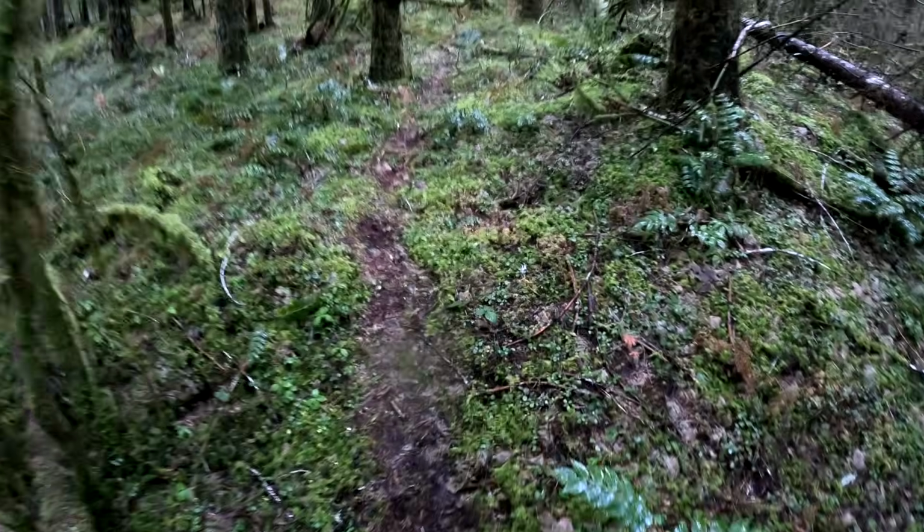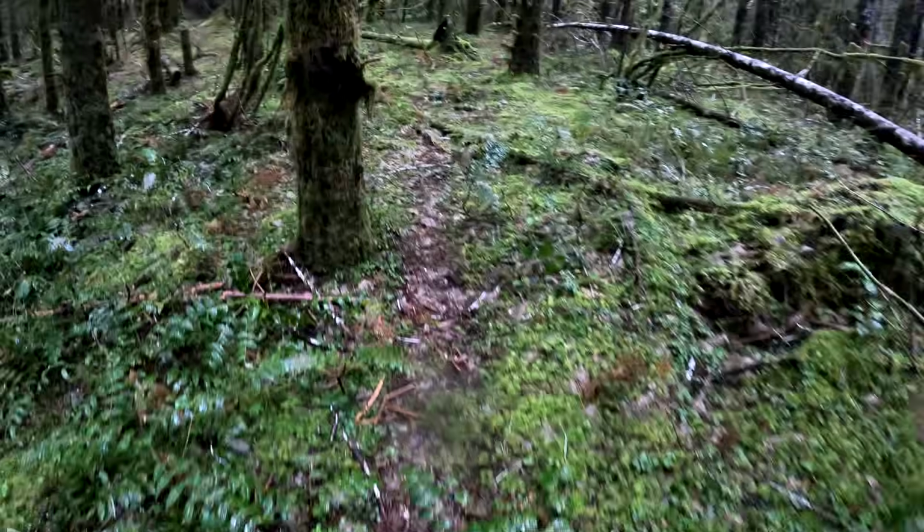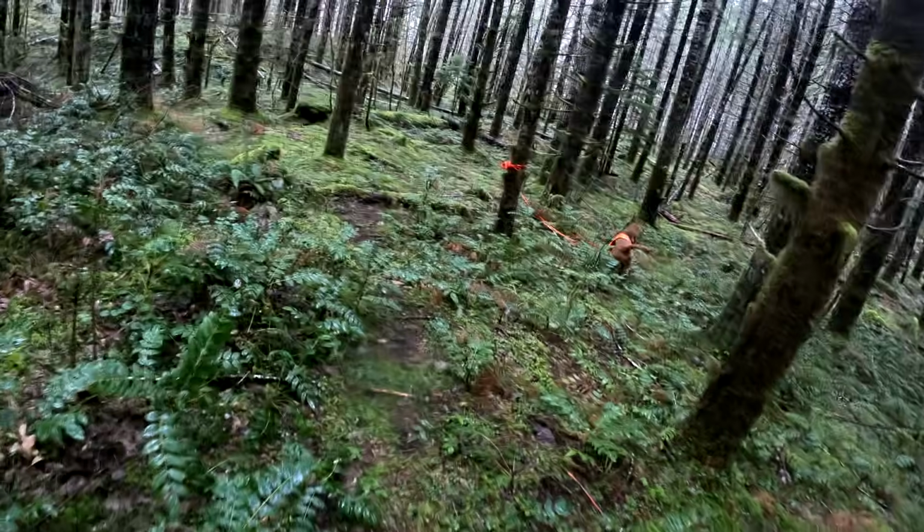Game trails, because animals are such creatures of habit, the ungulates, which is a fancy word for the deer and elk, for the most part stay on these major trails. And so that's a good place for them.